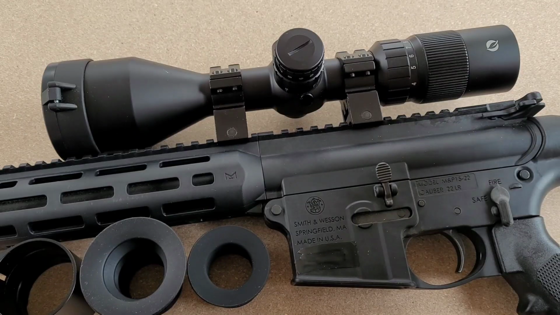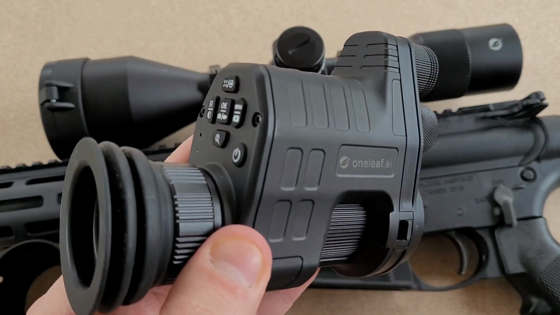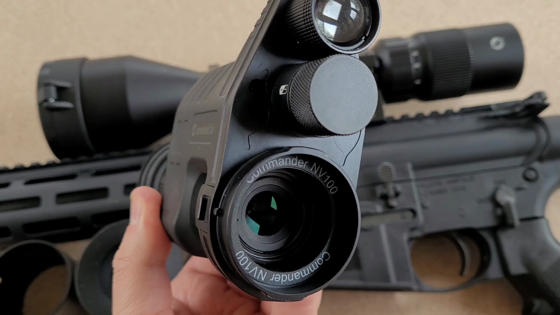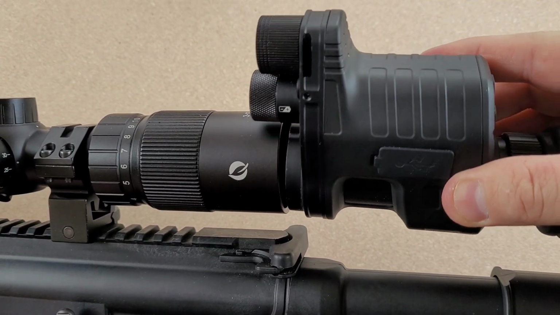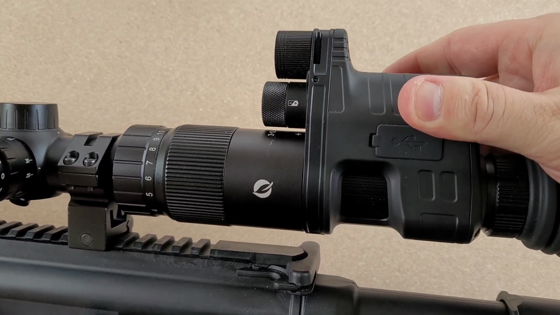The scope is good. It's a 3-12 by 52 scope, and it's better optically than you're going to see in the video that I show soon, the video that's shot through this. But this is where OneLeaf really shines, and this is the star of the show. The digital night vision attaches to the scope really easy. You just line up the grooves, put it in, and you hear that click in place.